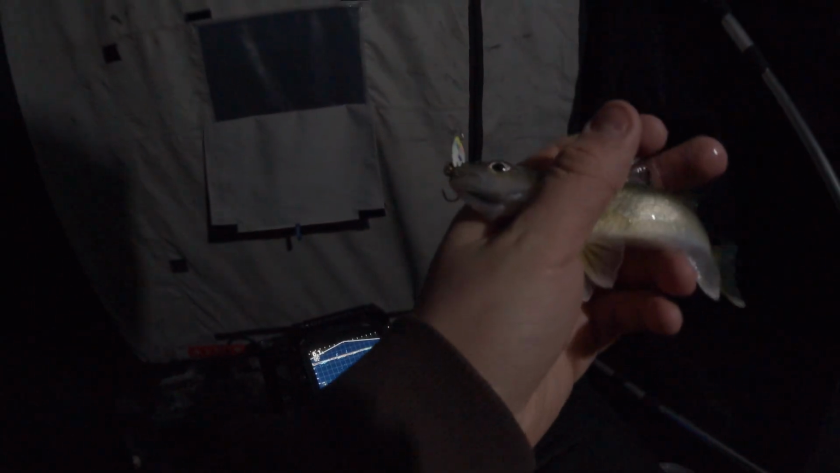Finally got him out of the water. Would you look at that? At least we're catching something, but fortunately, he's not exactly gonna make for a great dinner tonight.